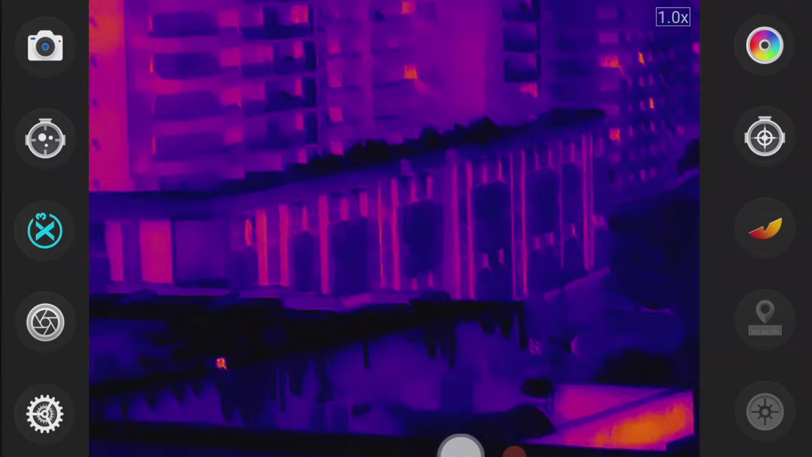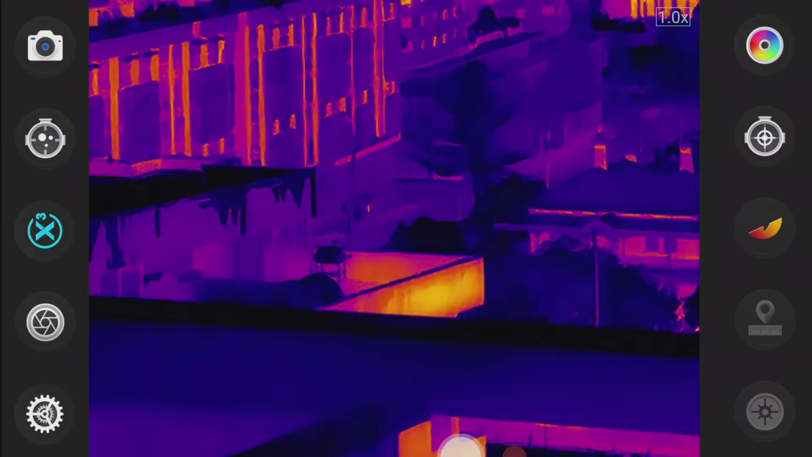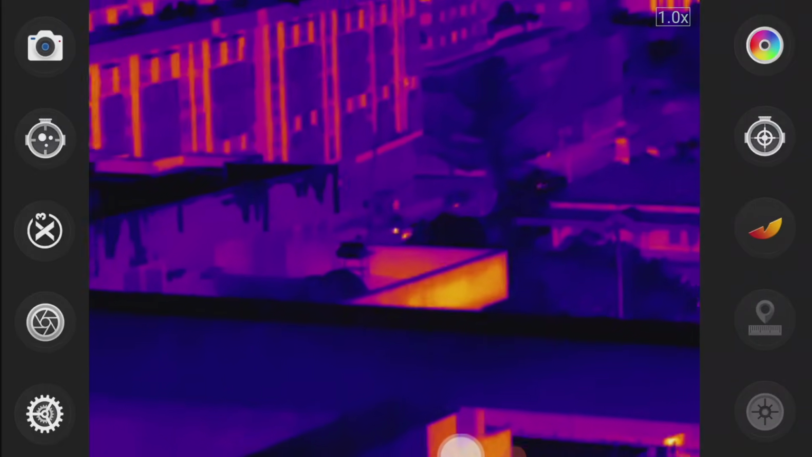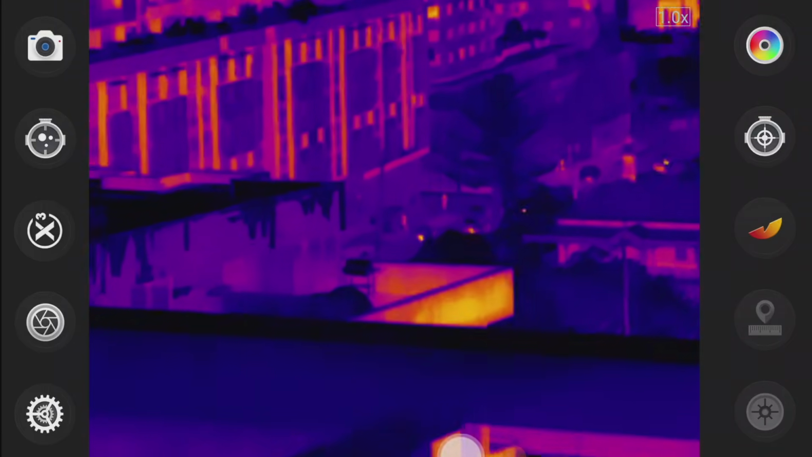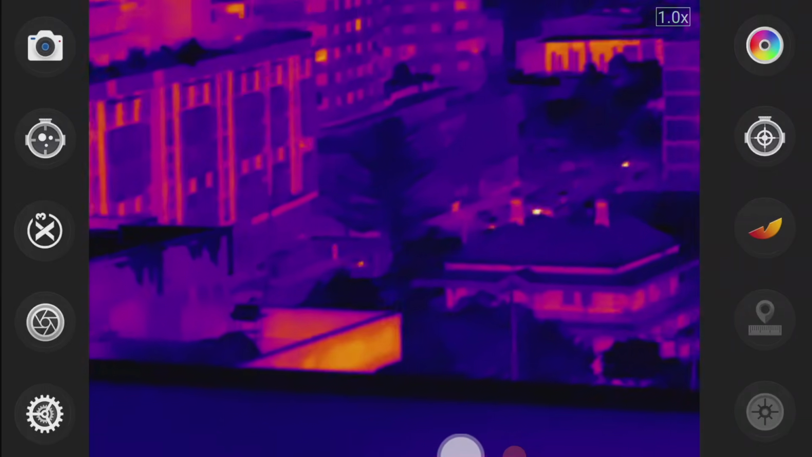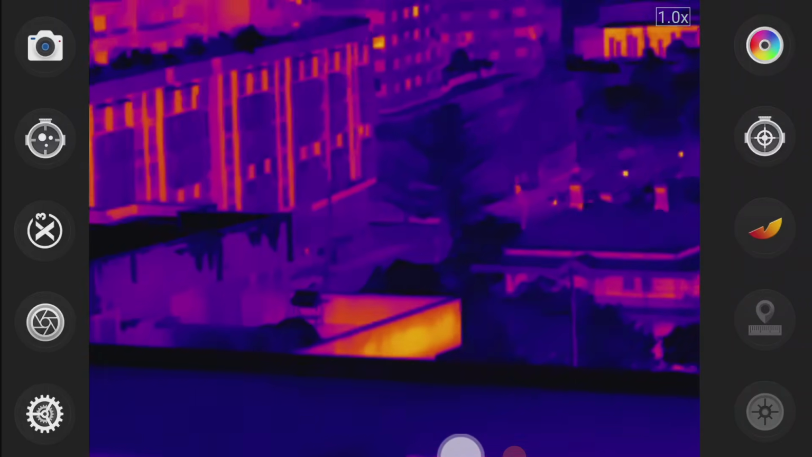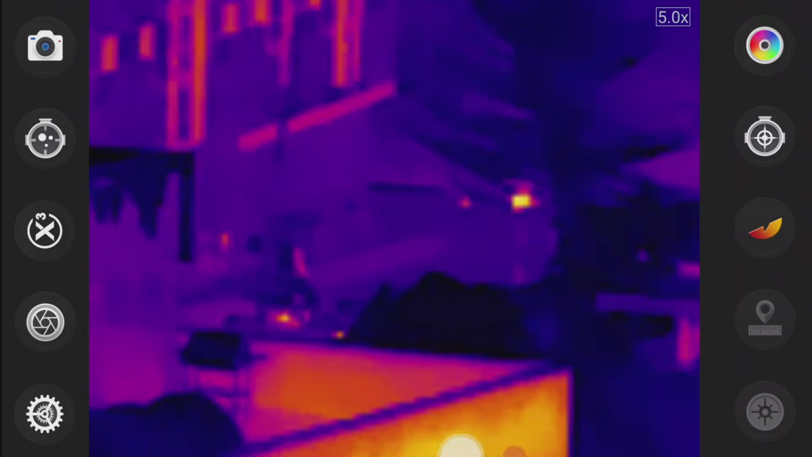Yeah, but it does apply this kind of interesting mosaic-y effect. Some people don't like that. That's your normal. So you can see it's a little more pixelated, but there's a person there standing in the middle, maybe a few hundred meters away. You can spot them quite clearly, crossing the road. And we can pinch to zoom to get closer like this.